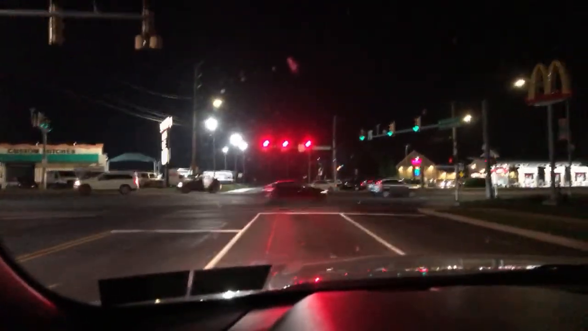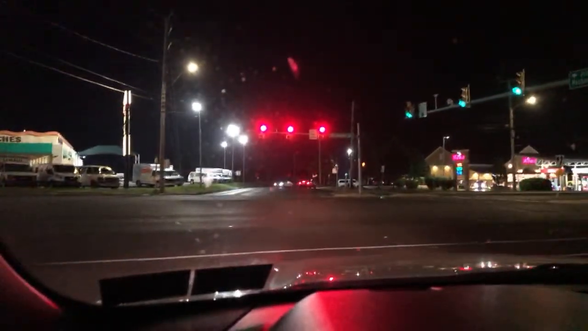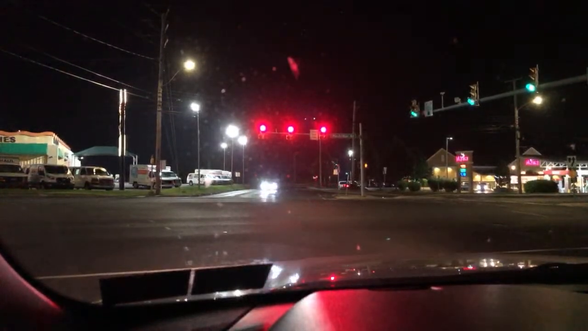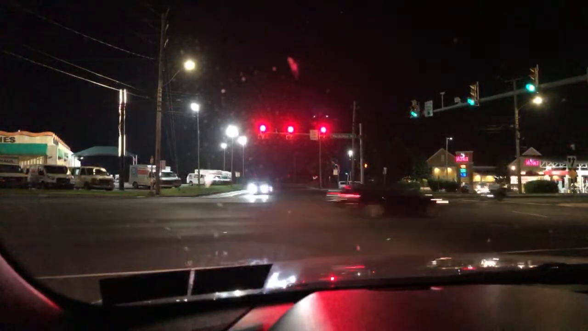Oh, he's in the back of the ambulance. I wonder if he's sitting. It looks like he was sitting up. He's in the back of the ambulance. The cops got all the friends standing there doing something.